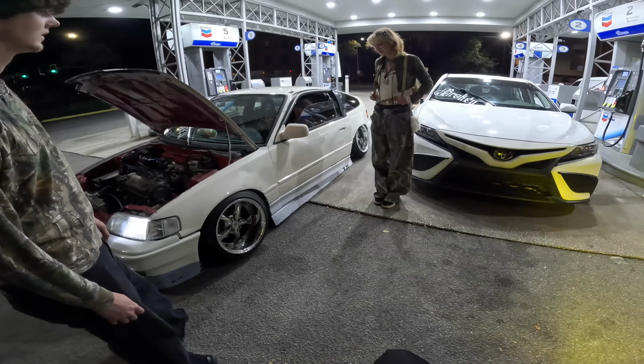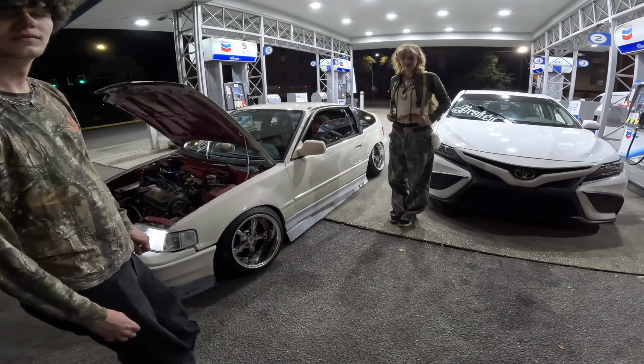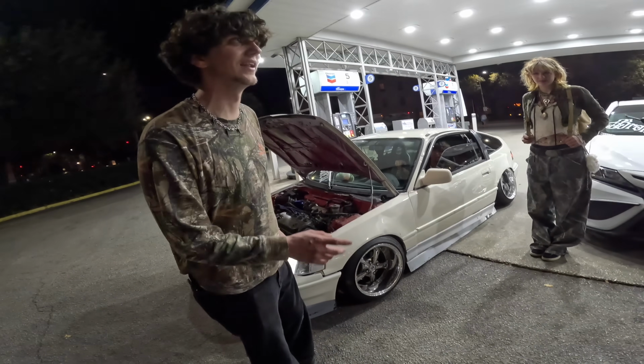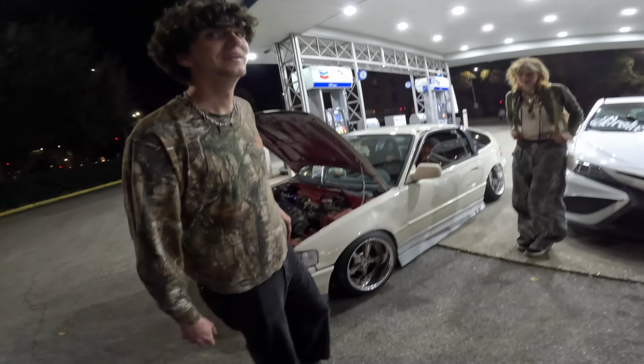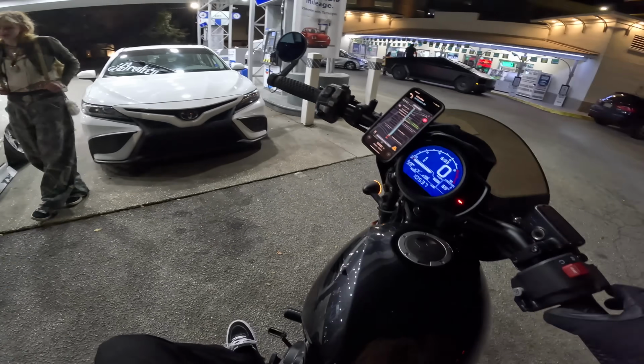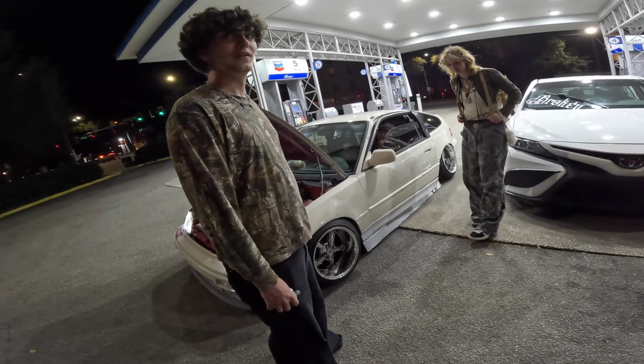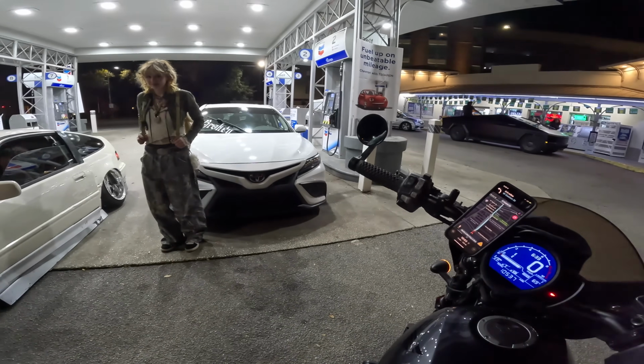Dirt light. I used to have one of the wagons from this generation. That's what I want. Or actually, I've had two of them. It's my dream right now. Yeah, the 1991 DX wagon. Yep, that's what I had. That's what I want. They're impossible to find now, though. Under 6K. Yeah. Great. The last one that I had, I bought for...